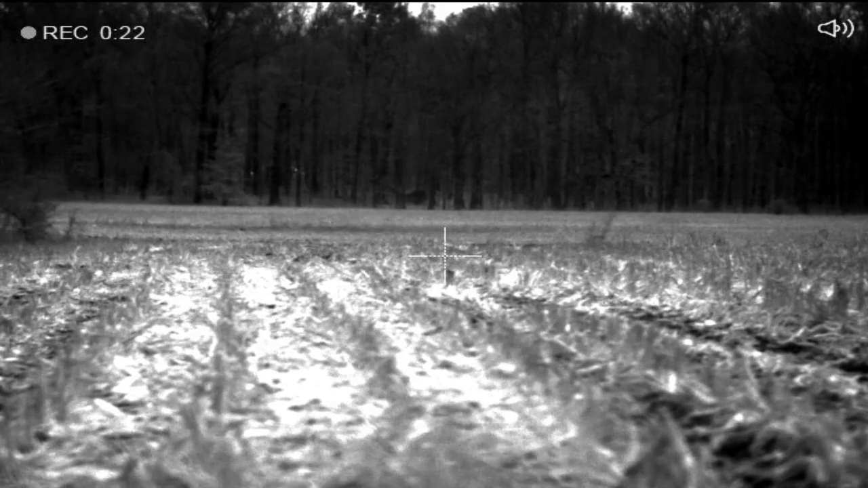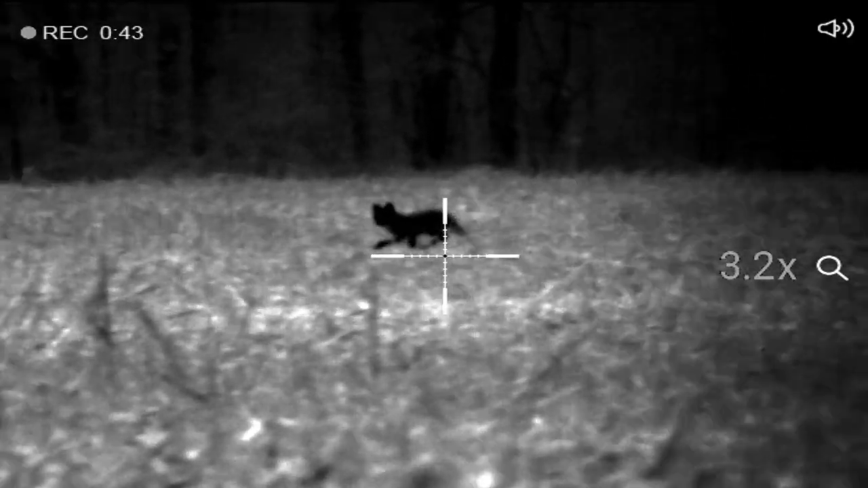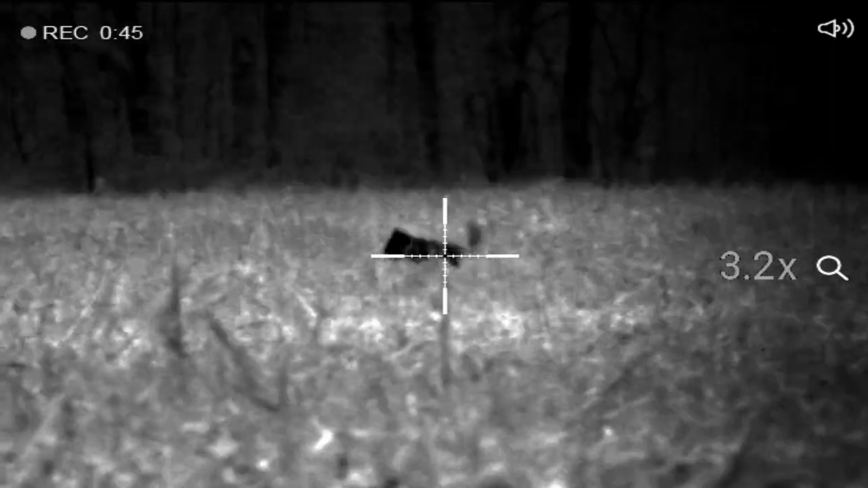Hey, I shot one here at 75 yards. I just did a pisser, long howl, and waited a couple minutes. I had a coyote come in behind us, went across the field, kept watching for it. Spun around, Jamie's like, there's one right here on top of us. I couldn't find it for a minute because it's so close. I dropped it.